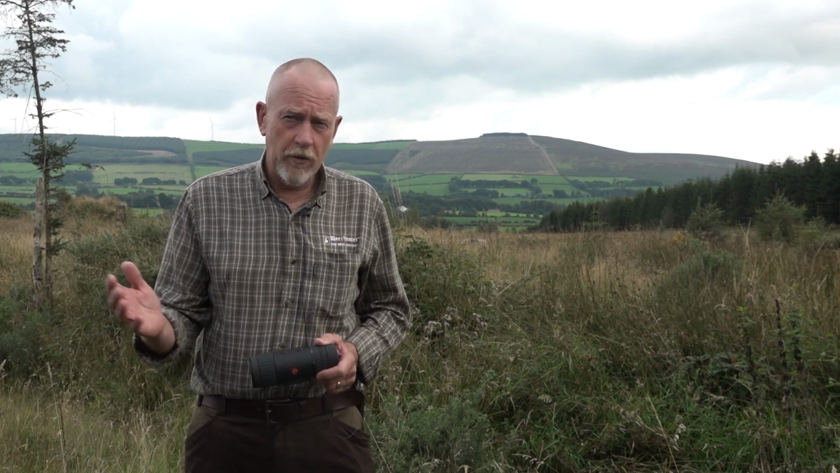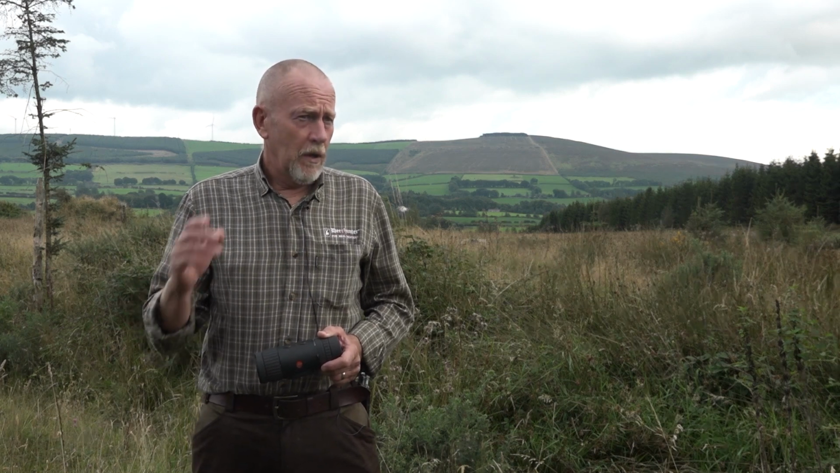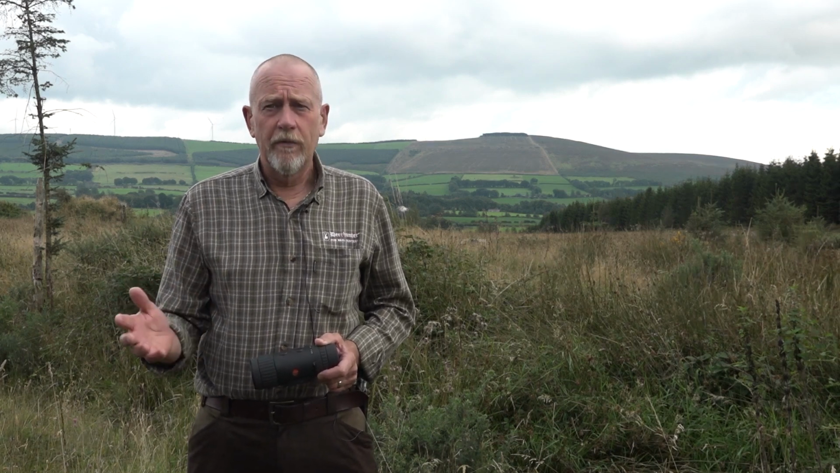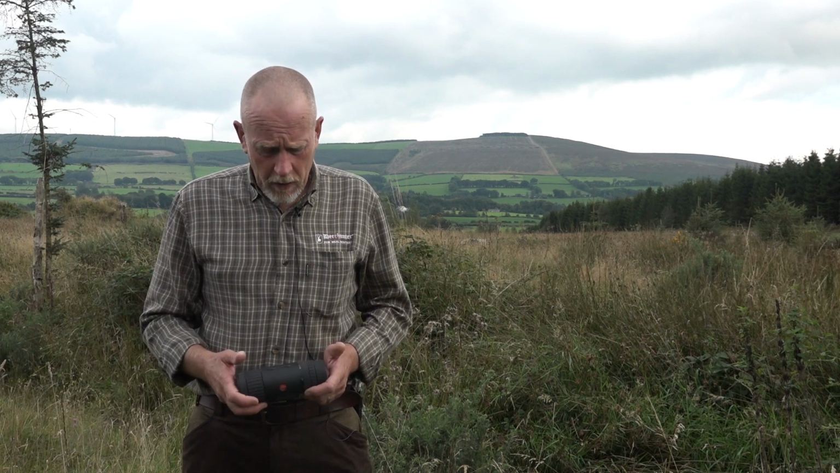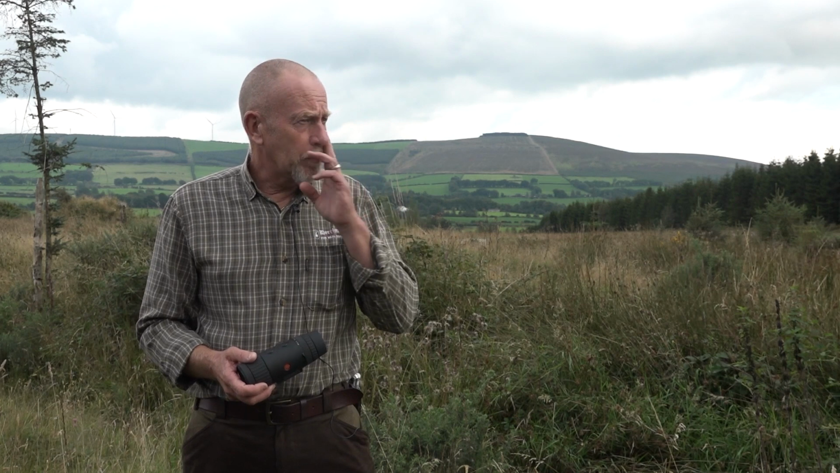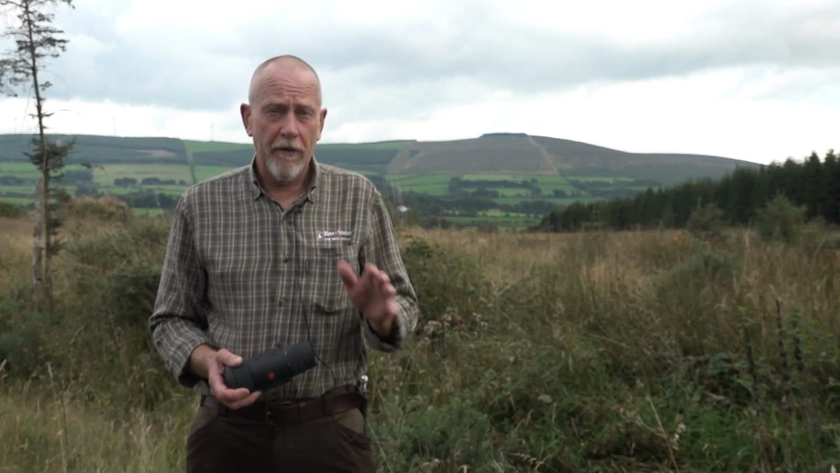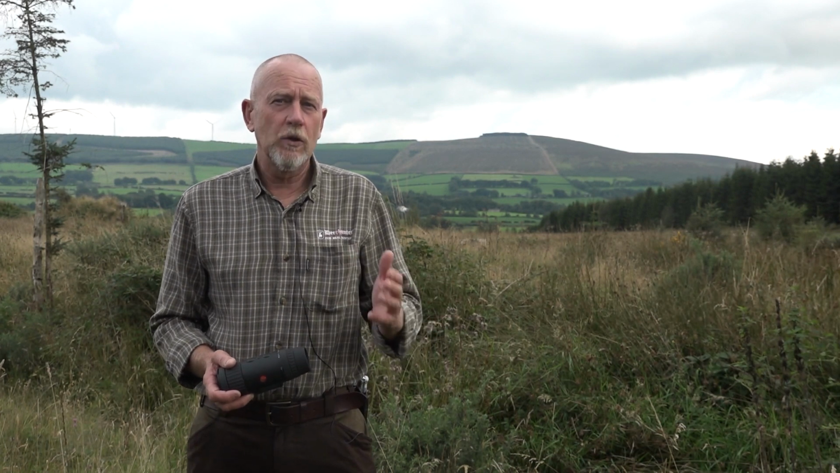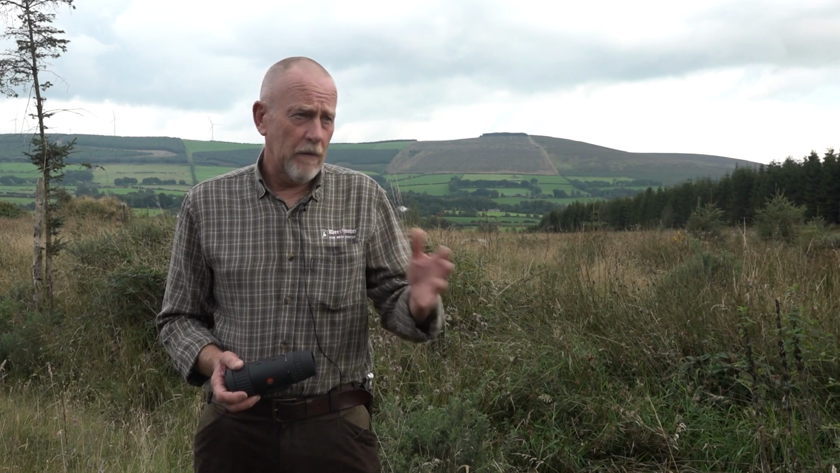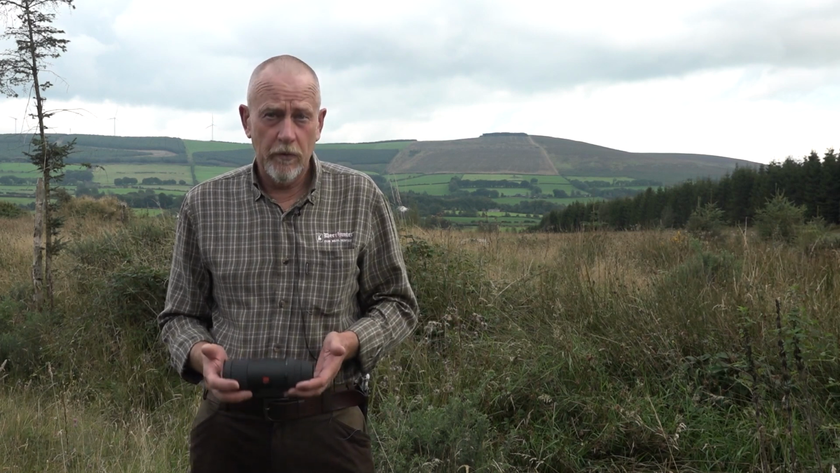Now, I'm not a specialist thermal night vision man. I do no night shooting at all. Occasionally I might go out for fox, and that's it. I've used thermals a little bit for deer counting, deer spotting. Only dabbled, so I'm by no means an expert. I think this is what the guys wanted really from a practical point of view, somebody that's actually out stalking, managing deer, counting deer over restock sites, and whether or not something like this was useful to me.